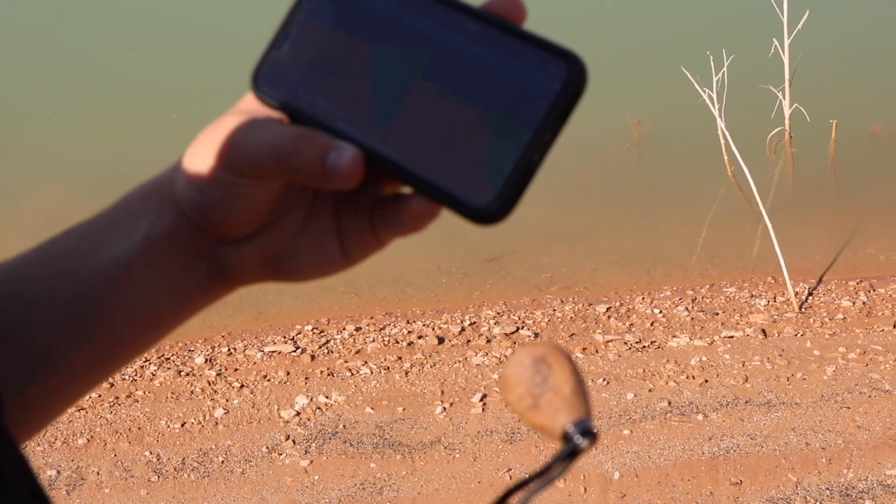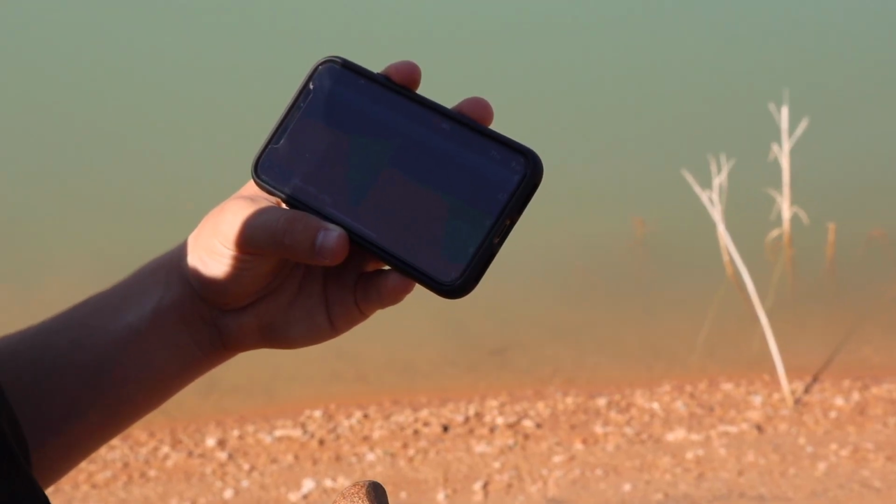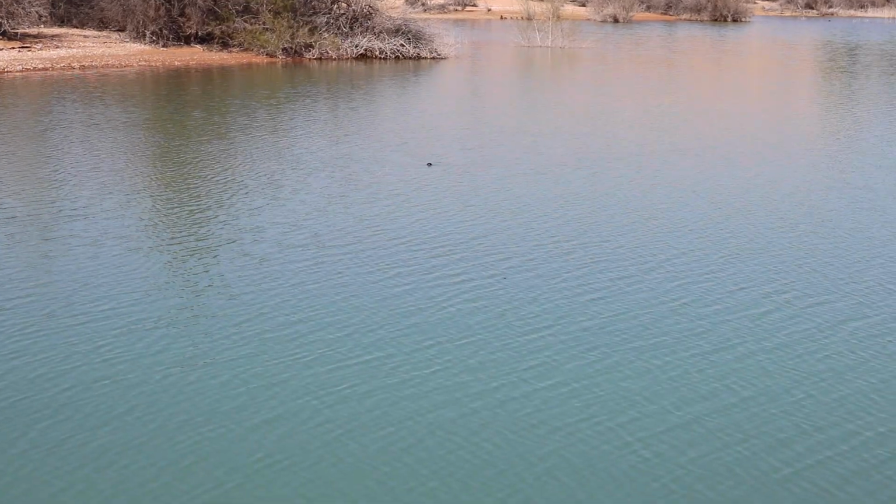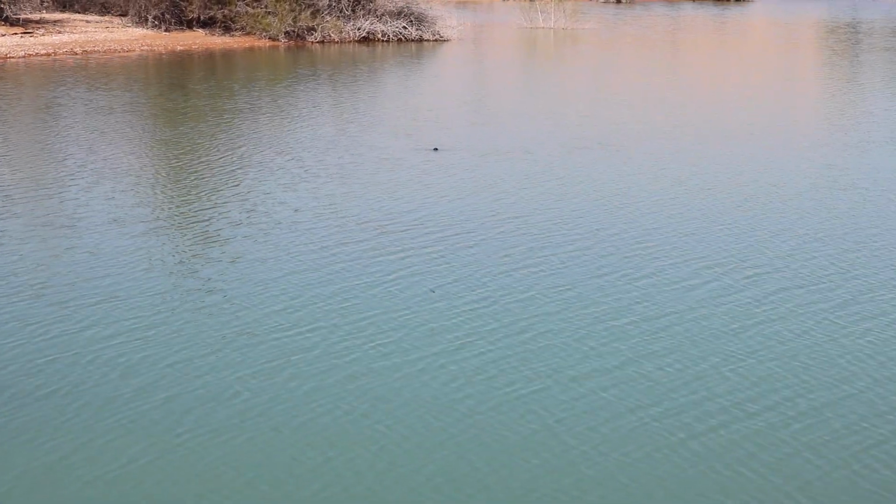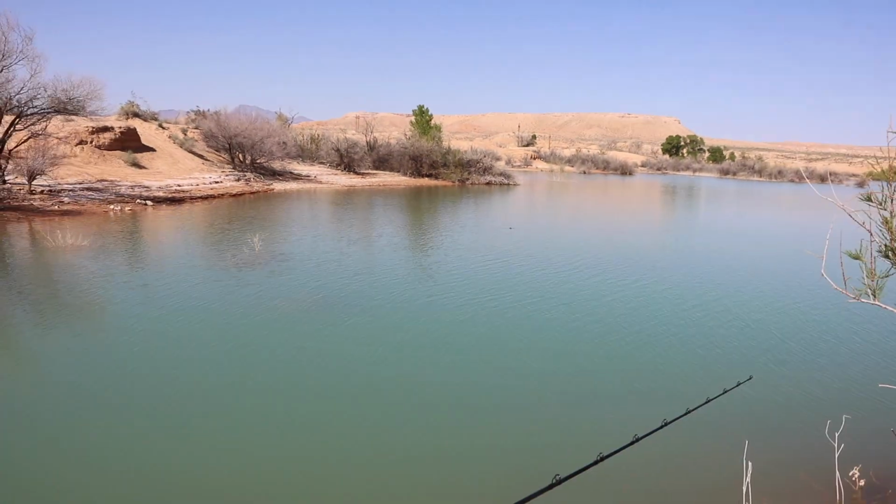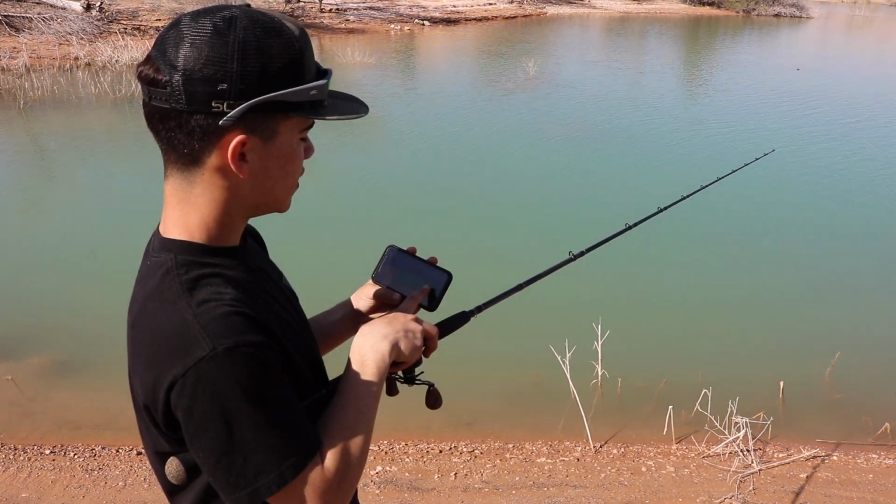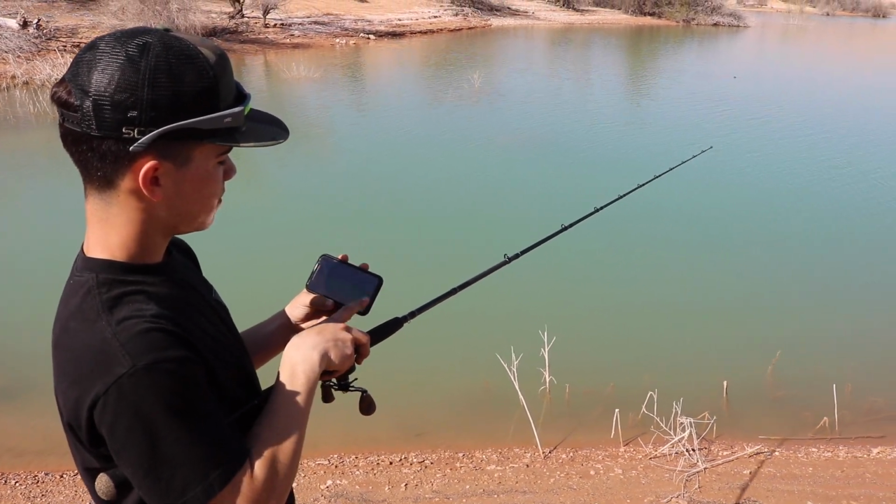Looks like some weeds. Yeah, there's a lot of weeds or something down there. 8 feet deep, 9 foot. There has to be a hole right there if that's 8 feet. Yeah, deep. Look, there's some weeds right there. You see that? Oh yeah, perfect.